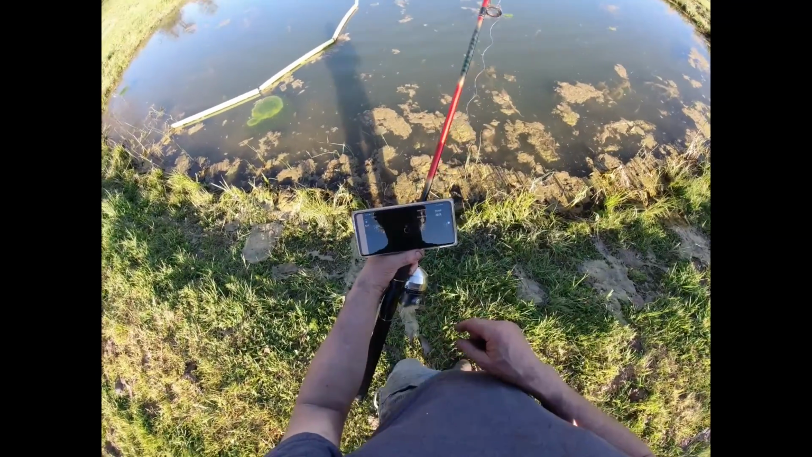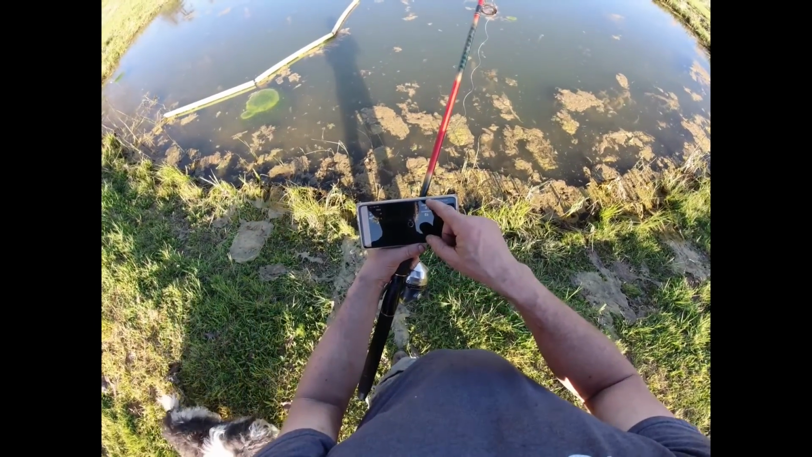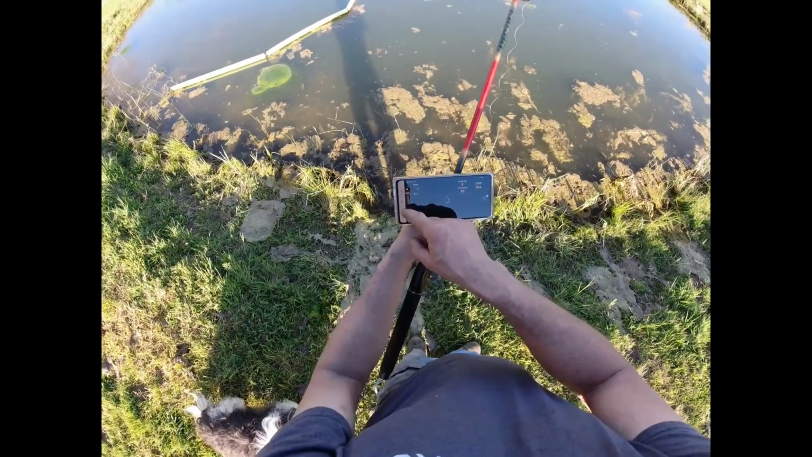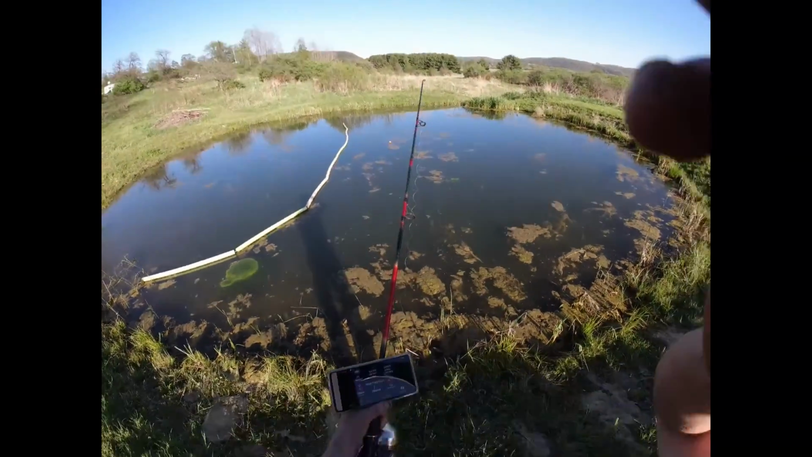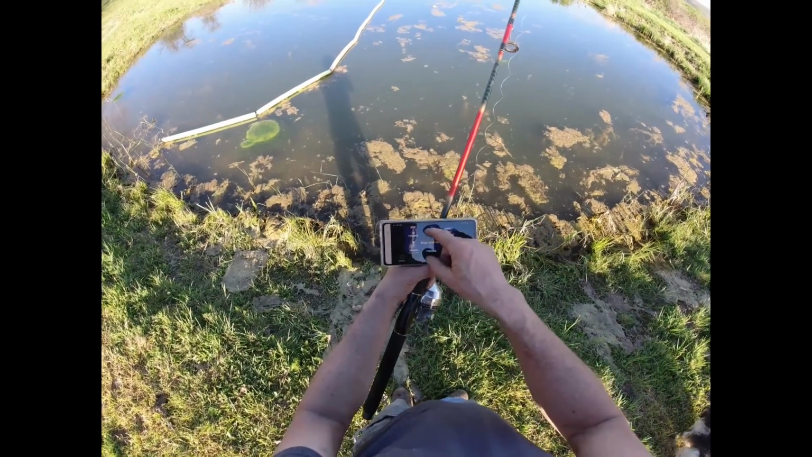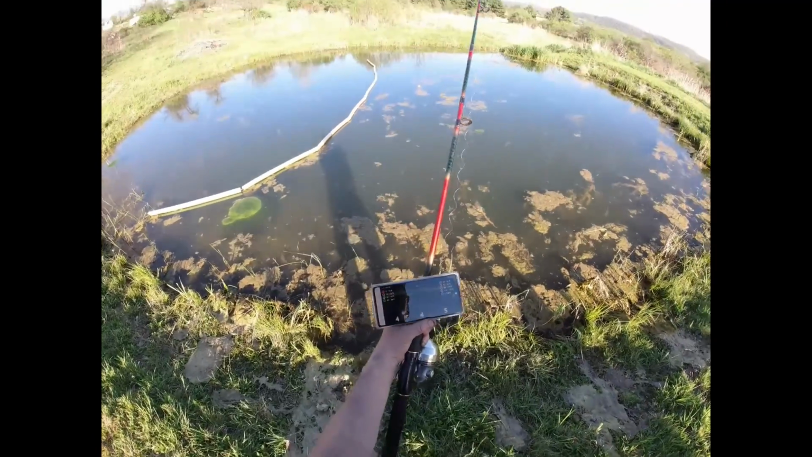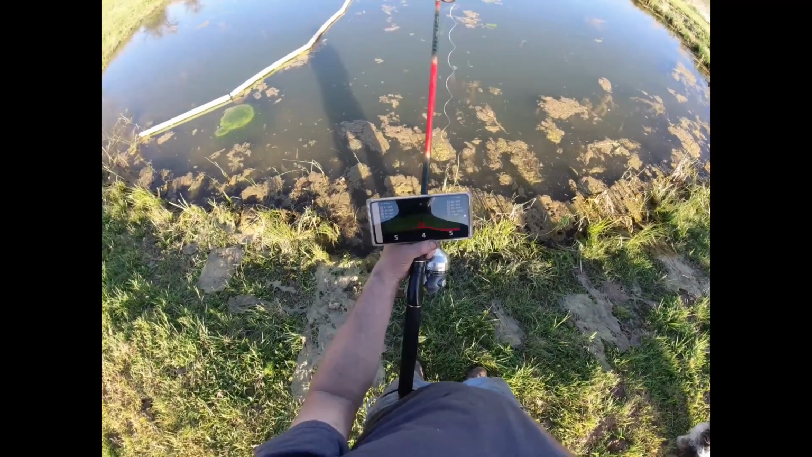Hey, look at my feet. There we go. Screenshot, tap that. Drop pins. Alright. Okay, she's sitting almost dead in the middle of the pond. So it's going to go 3D. Now I got it in feet. Okay, so right now middle's about 3 feet, 4 feet.